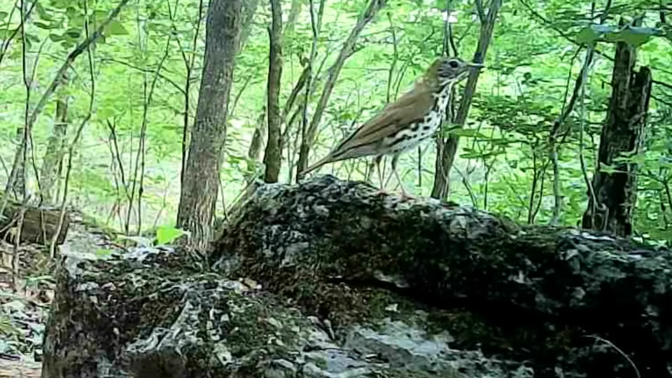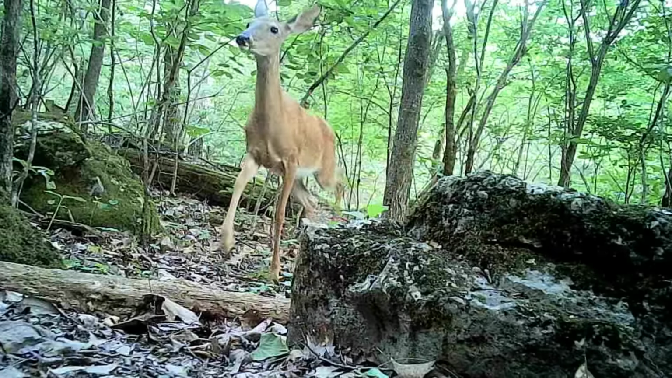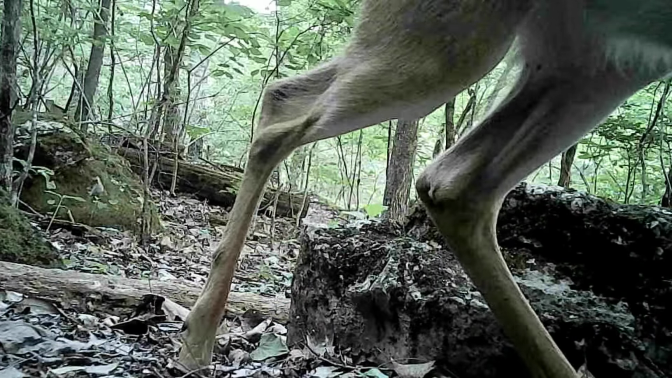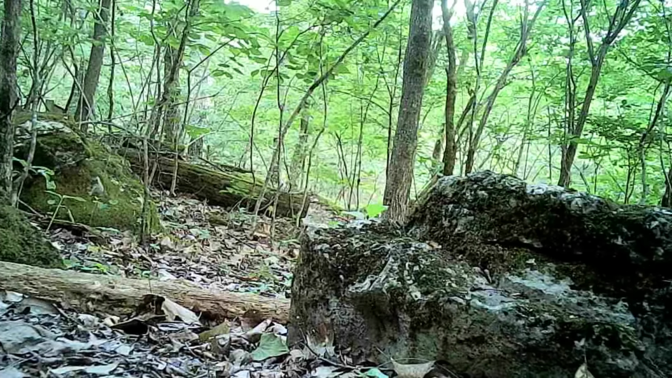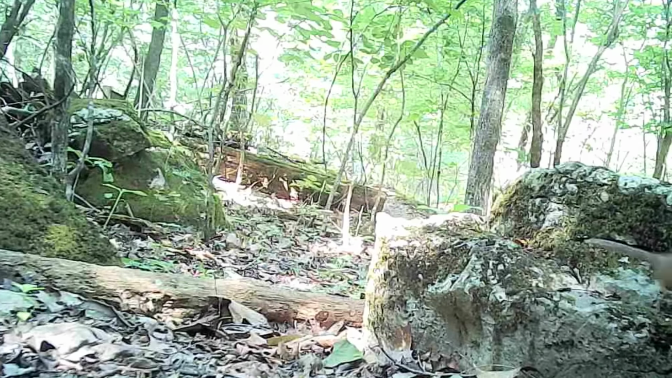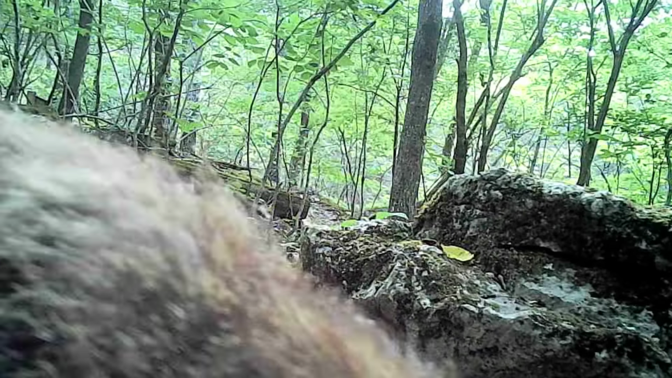And at the log, there's a little wood thrush. And a deer passing through. And little Chucky. But there's old Mr. Groundhog, Dirty Dan.